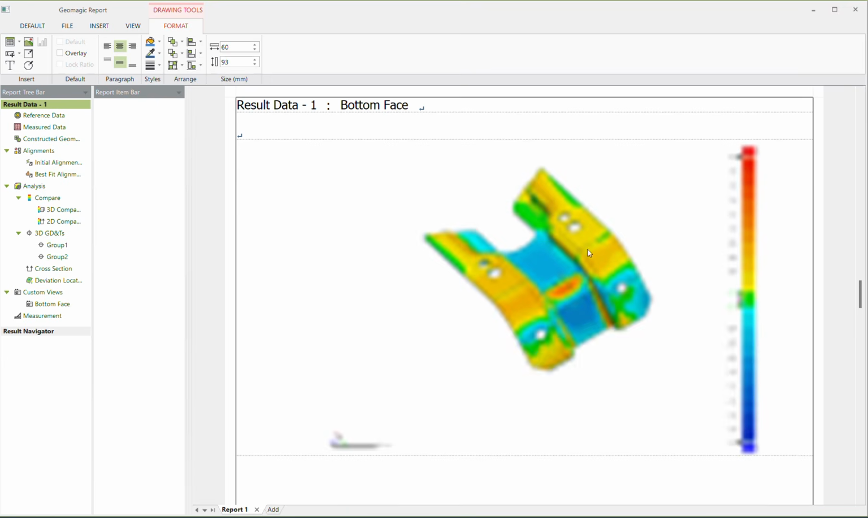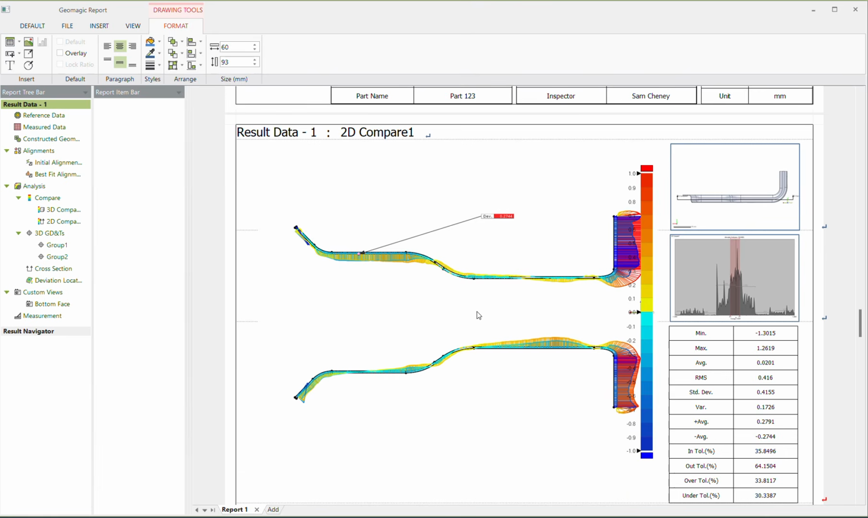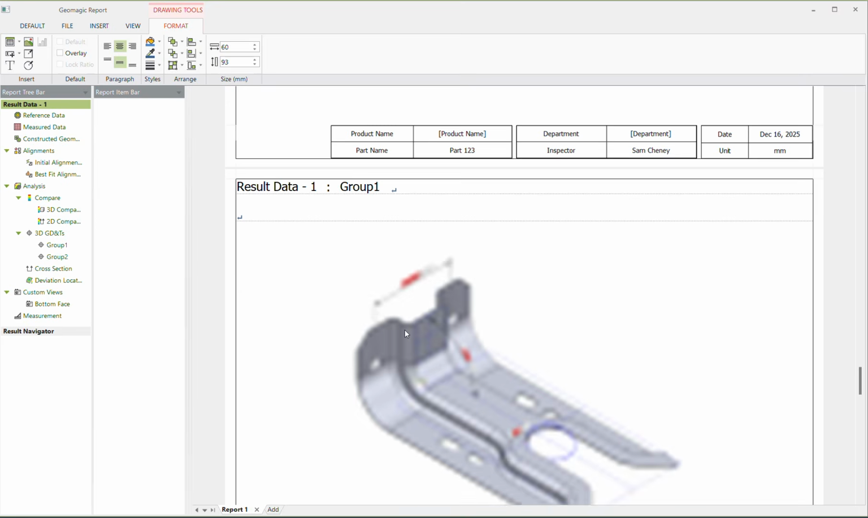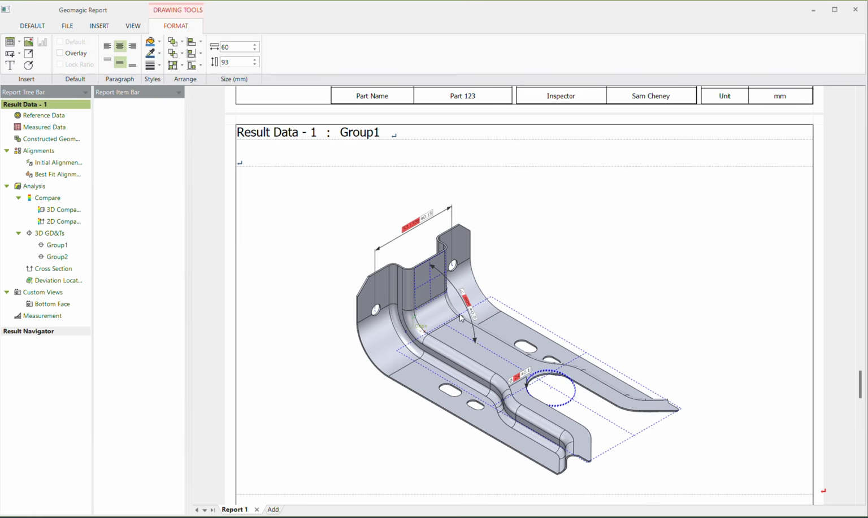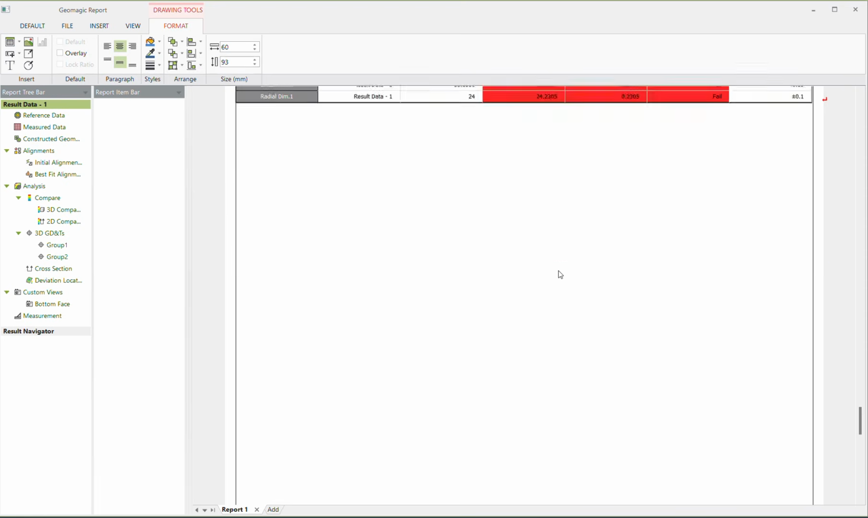Now we have that custom screenshot that we added and our 2D comparison as well. We even have a slice on the CAD as to where this 2D comparison was taken, so we know exactly in relation to how high in the part we're actually taking this cross section. Again, annotation in table form, and now we have the actual first group of dimensions that we created. So we've got a radial dimension, a linear dimension, and an angle. Scroll down, angle, linear, radial, all displayed there.